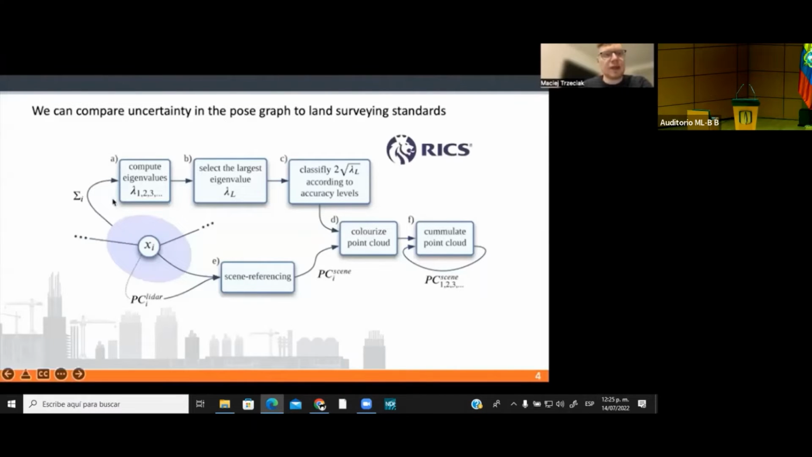So how do we do that? We compute eigenvalues of the marginal covariance matrix. We select the largest eigenvalue, which corresponds to a variance. Then we take a square root of it so that we get standard deviation out of this and multiply it by 2 so that we get this 95% confidence level. And then this quantity is compared to accuracy bands, for example, as defined by RICS, or Americans have also their own standards. And depending on in which accuracy band this quantity will fall into, we colorize the point cloud accordingly.